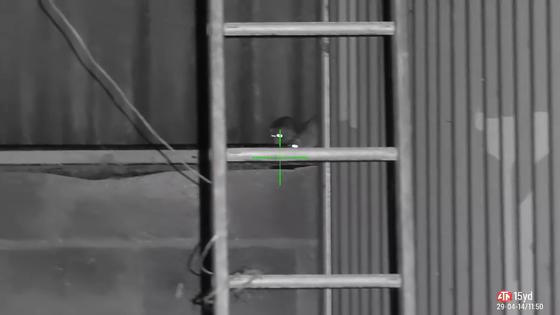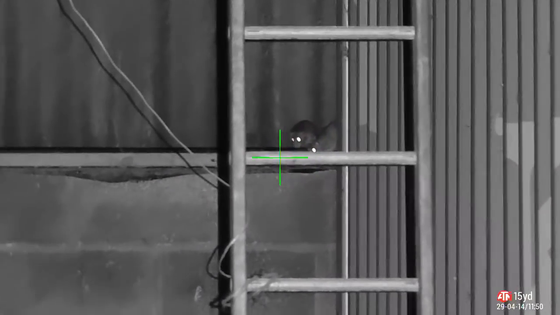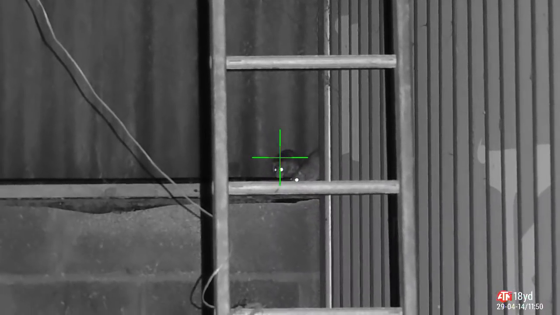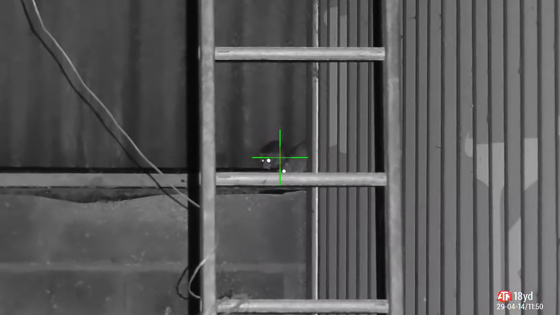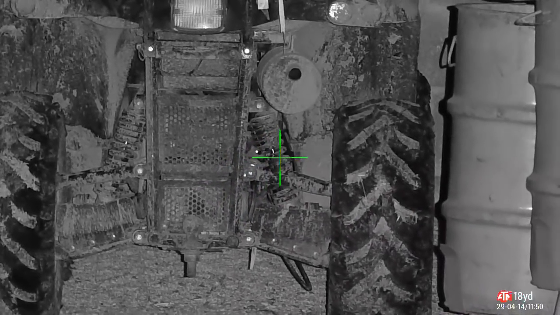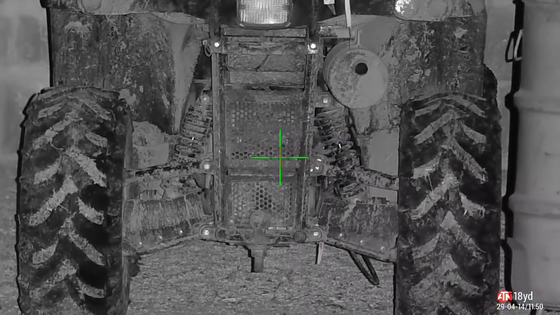I'm going to look around here now. When I went up there originally, there were loads and loads of rats about. I need to be careful with the shot because it's right up against the barn wall. If I miss or the pellet goes through, I'm going to risk damaging the wall. That's a good headshot there. The pellet tracks straight down to the body. I finished that rat off well and truly.